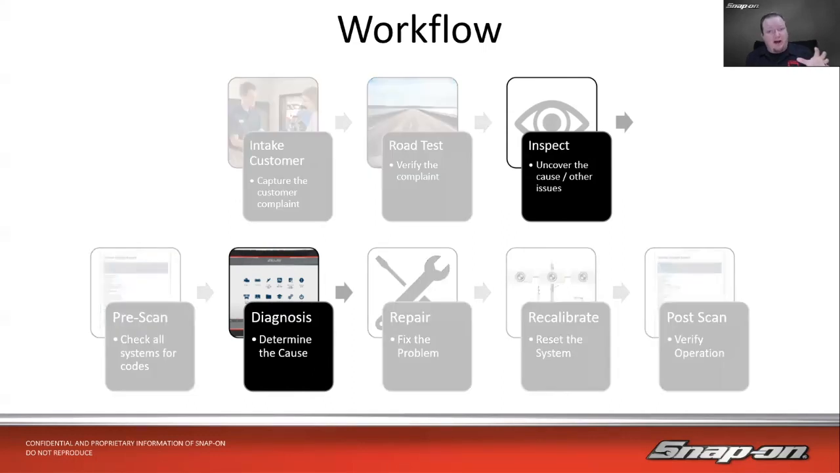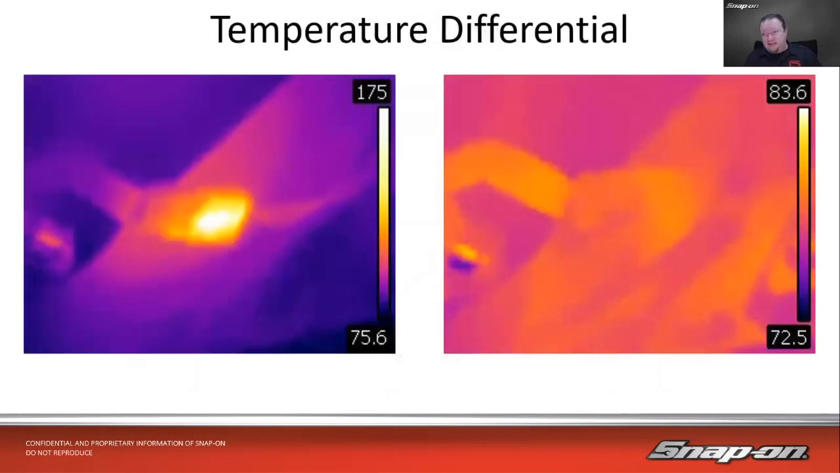So when we're talking about thermal imaging as a tool, it would usually fall into the inspection category and then also in the diagnosis category as well. Maybe a little bit in the after repair just to verify that you fixed the problem and the problem's not there anymore, but mainly inspection and diagnosis.